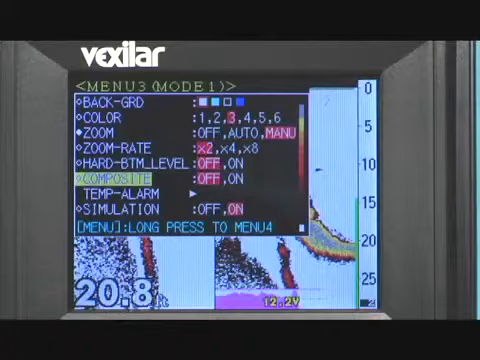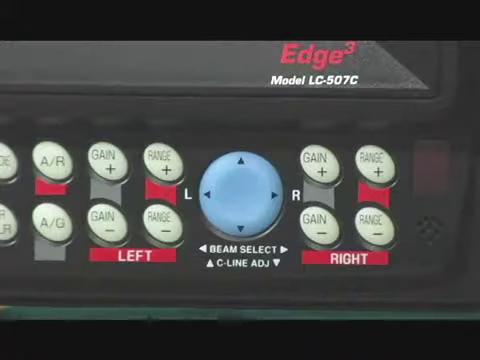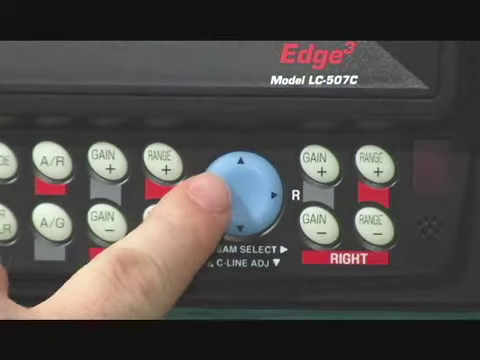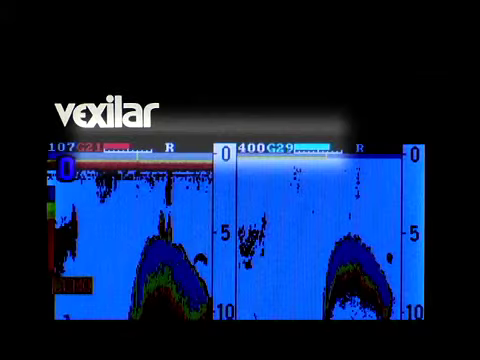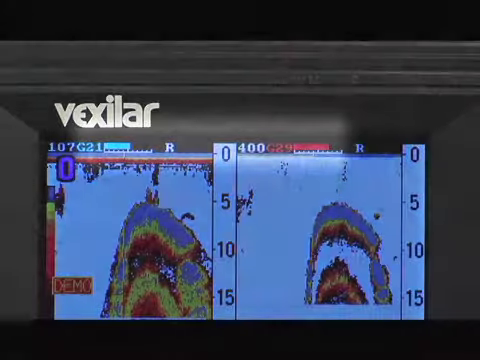When viewing the menus, this key controls the navigation of the selection cursor. When not viewing a menu, it controls which beam is active for clean line control. When you press the L or R key, notice the color of the gain level indicator at the top of the display will change. Red indicates that this is a selected beam.